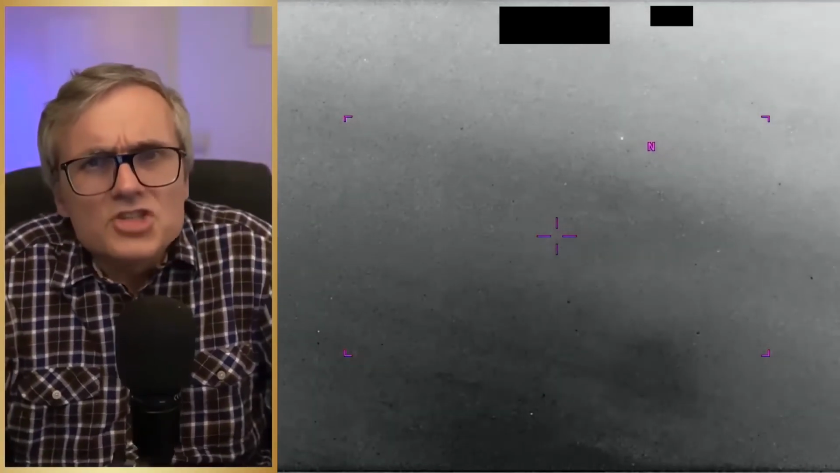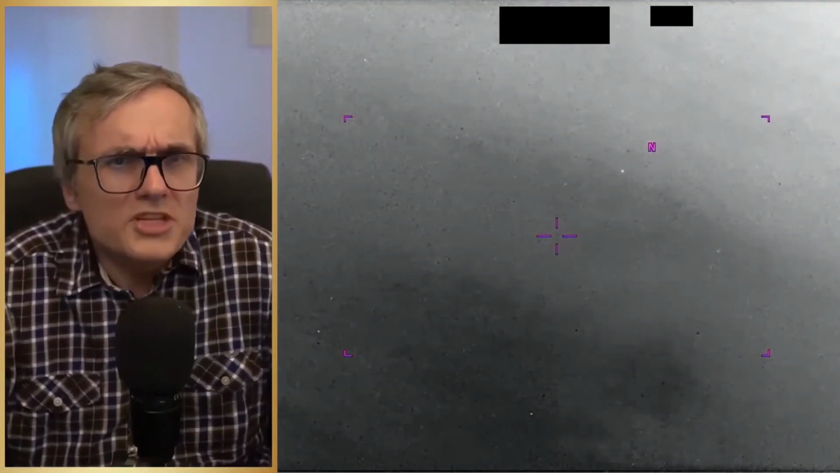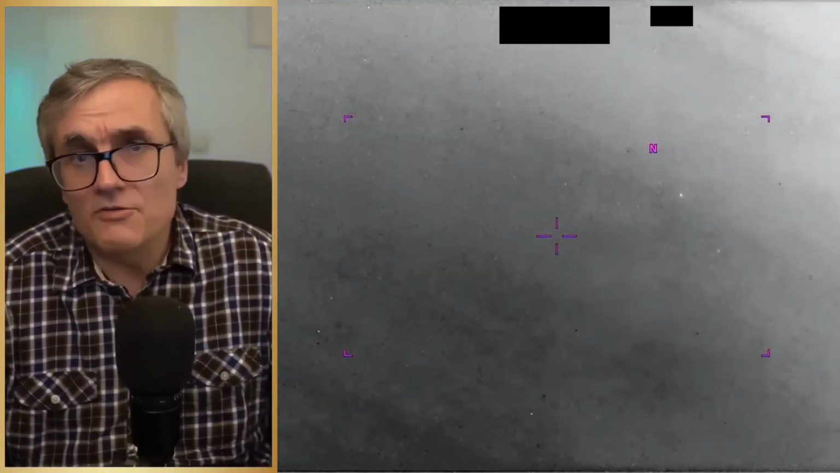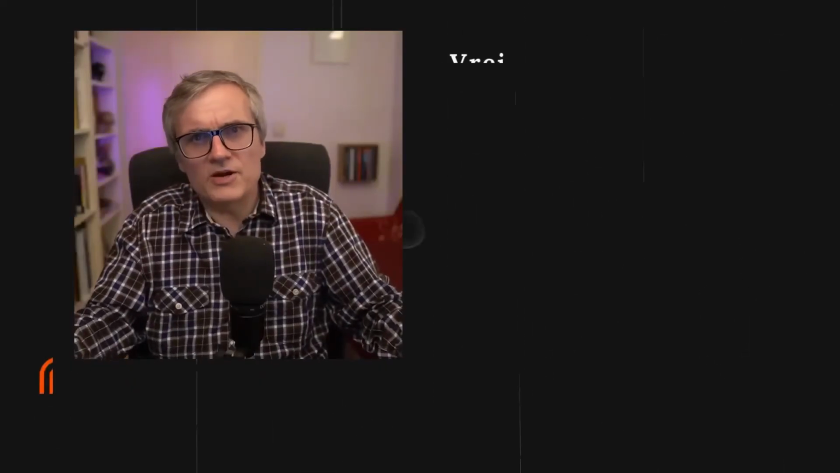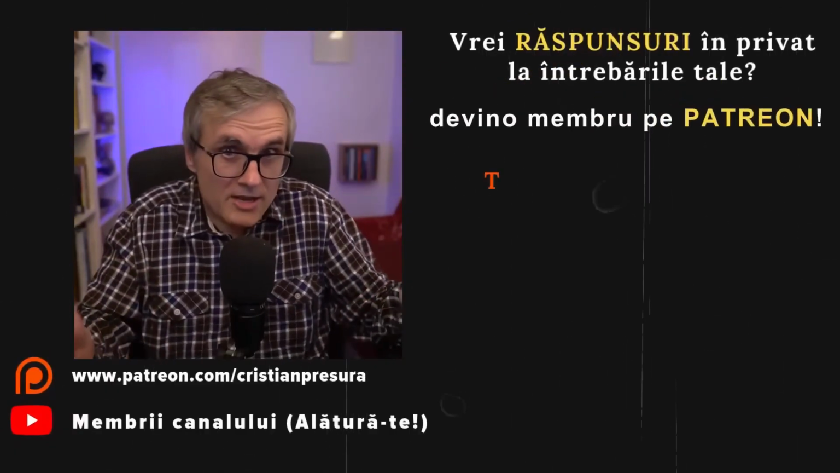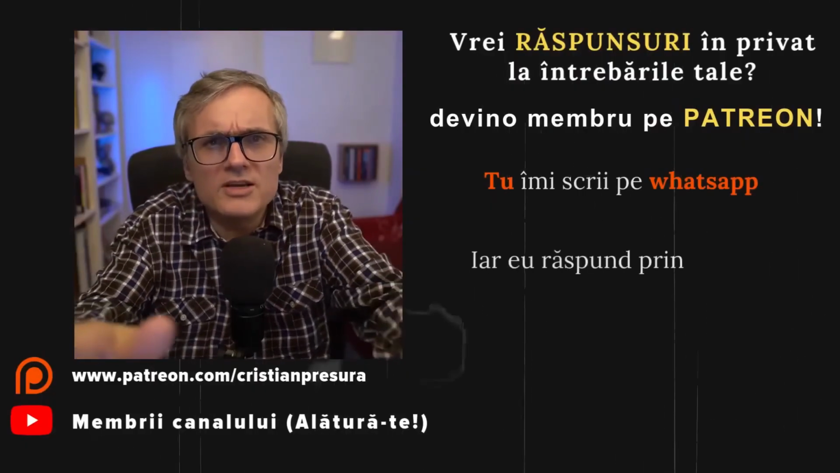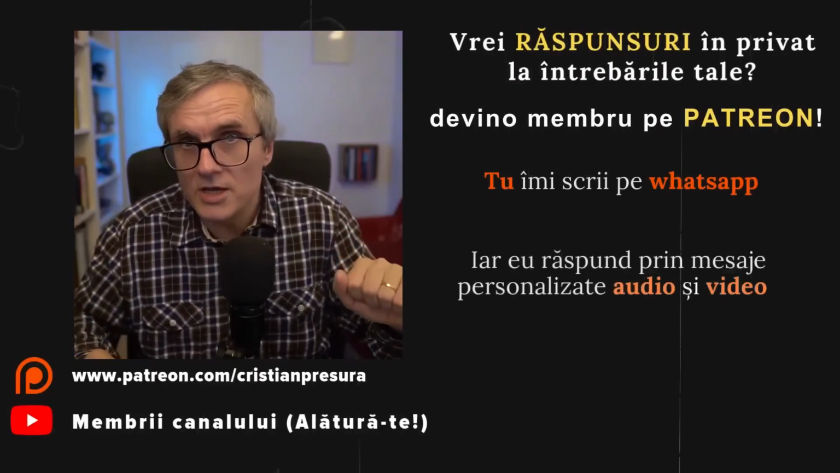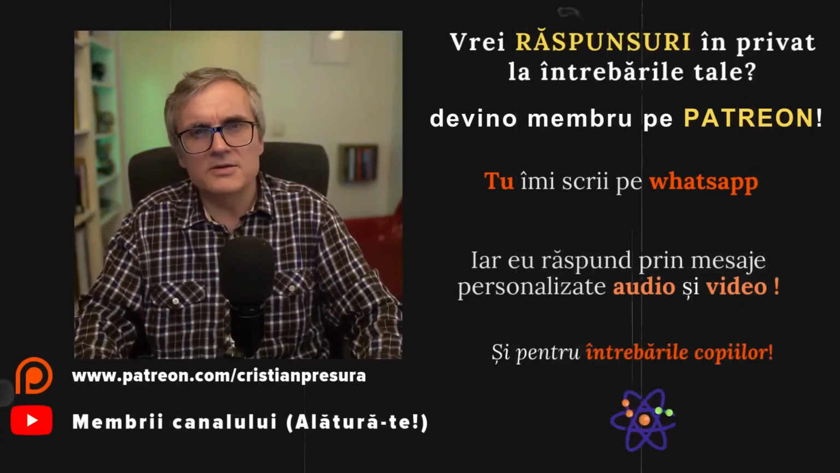That's why I avoided the weakest cases, which would have bored you. Many are just small dots crossing the image, with no distance, size, speed, or context. That's why I compared them to already explained similar situations. We saw how, in those cases explained even by the Pentagon, similar images didn't show UFOs in the sense of extraterrestrials, but rather planes, birds, balloons, optical effects, or parallax effects.